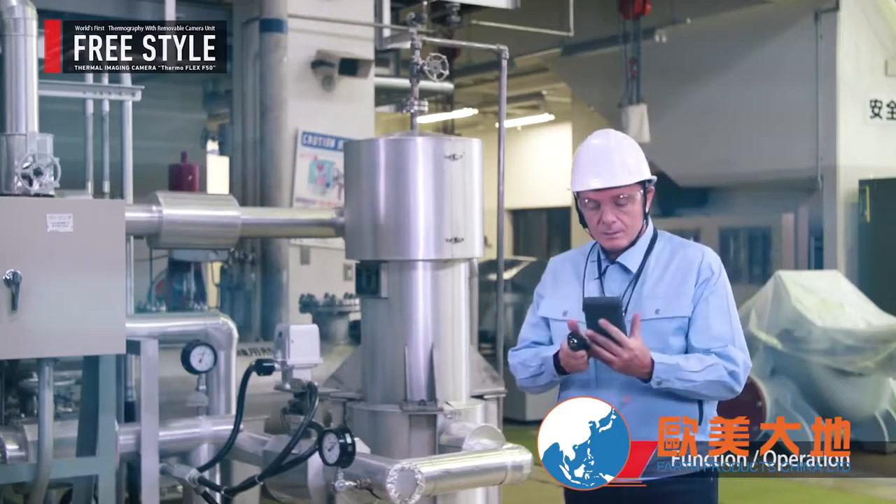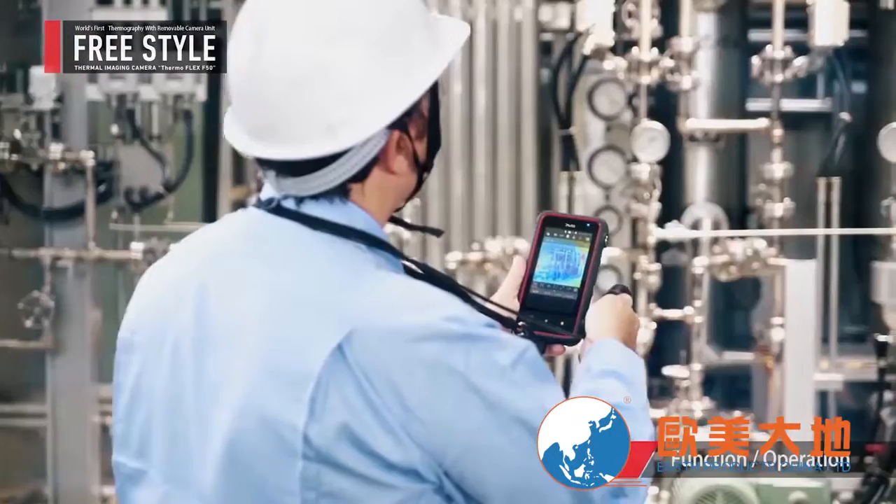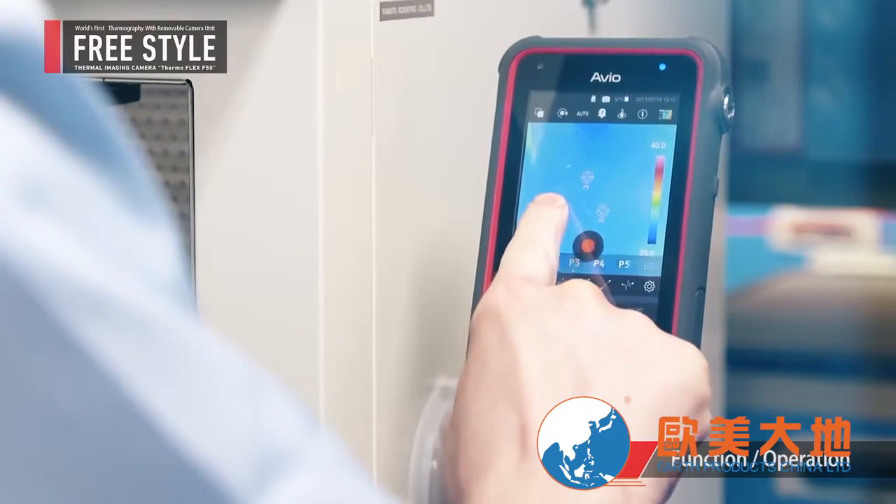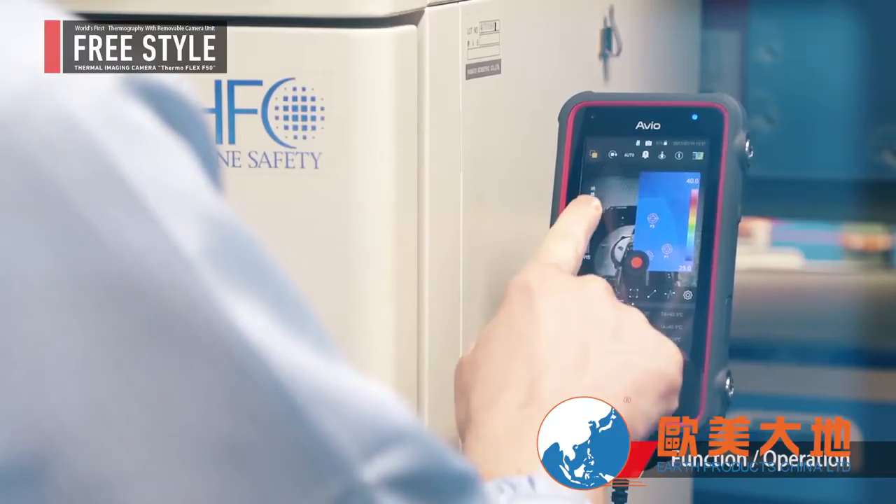Freestyle thermal imaging camera, Thermo FLEX F50. The F50 has a removable camera head and has a controller that can be operated by touchscreen.